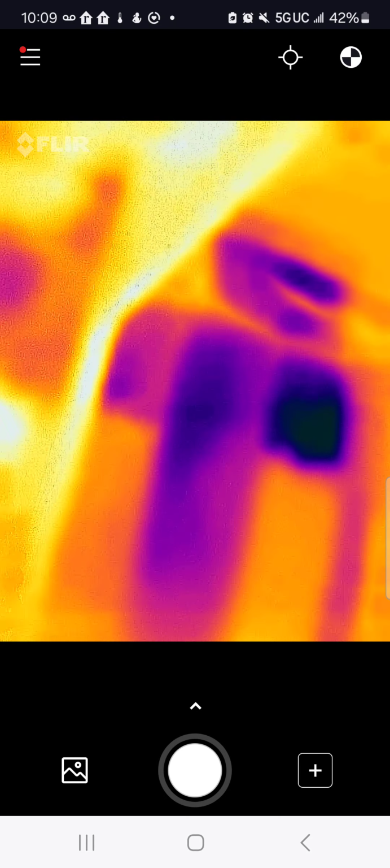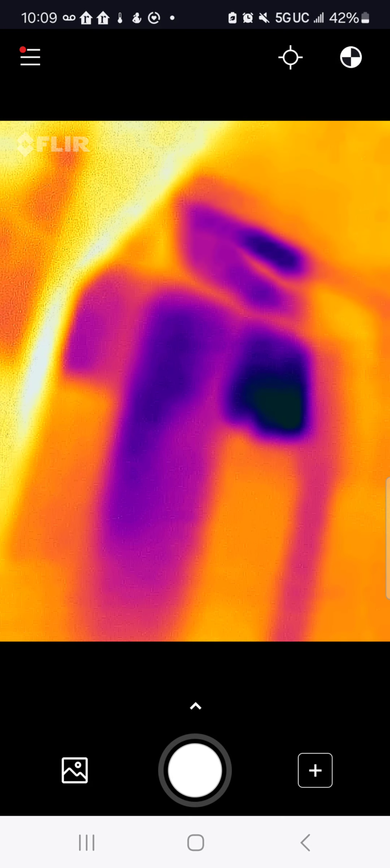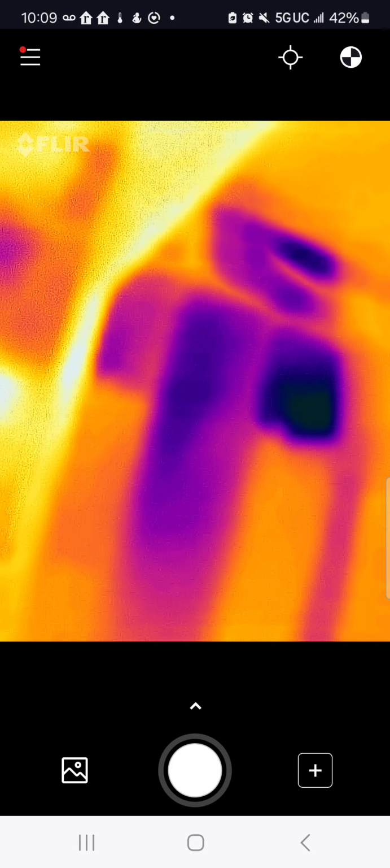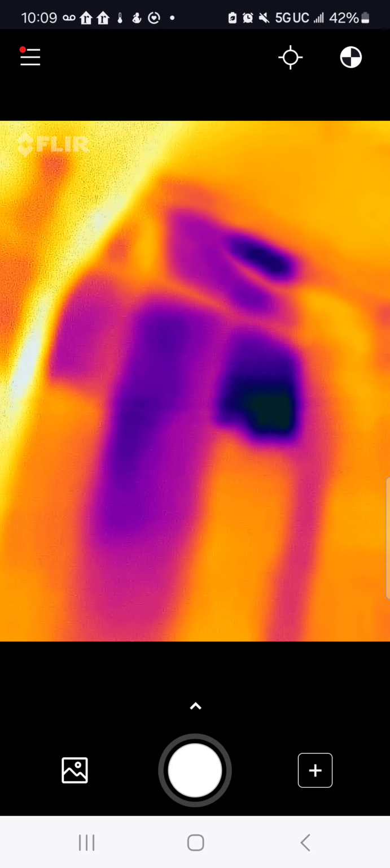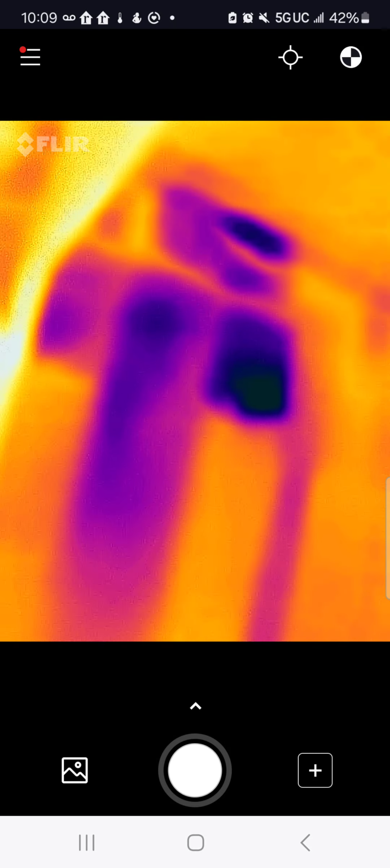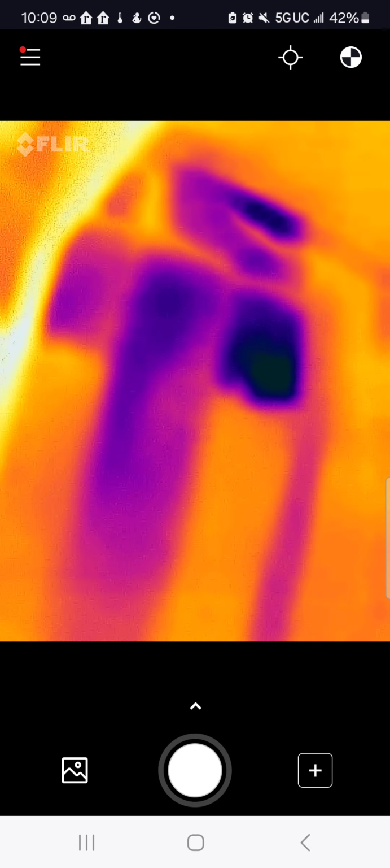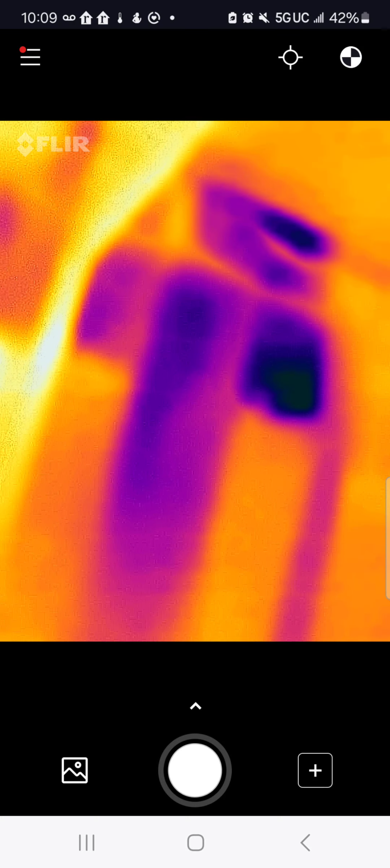Look at that. They haven't put any insulation here, and if I take care of it, I'm sure the house will be well insulated and my bill will go down.